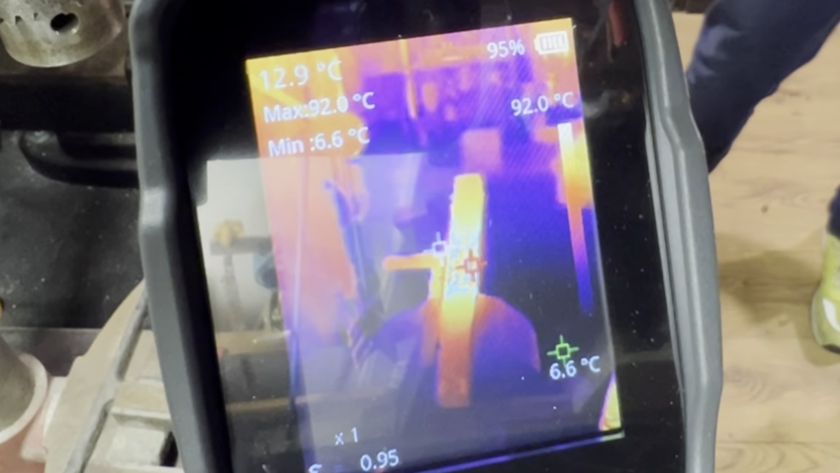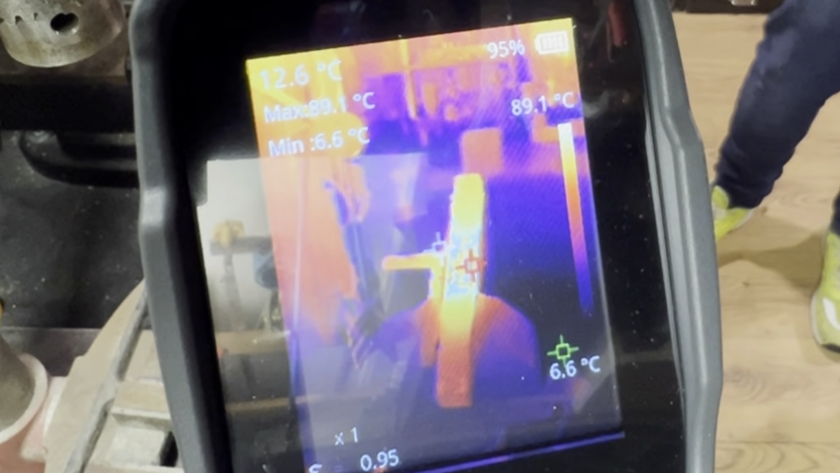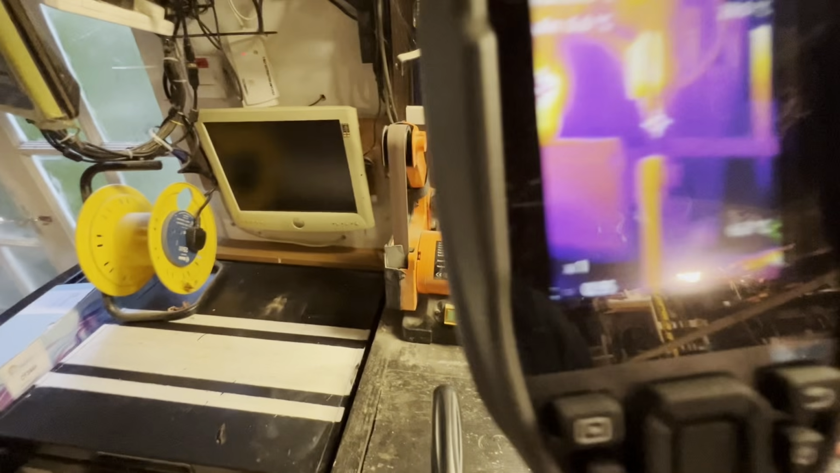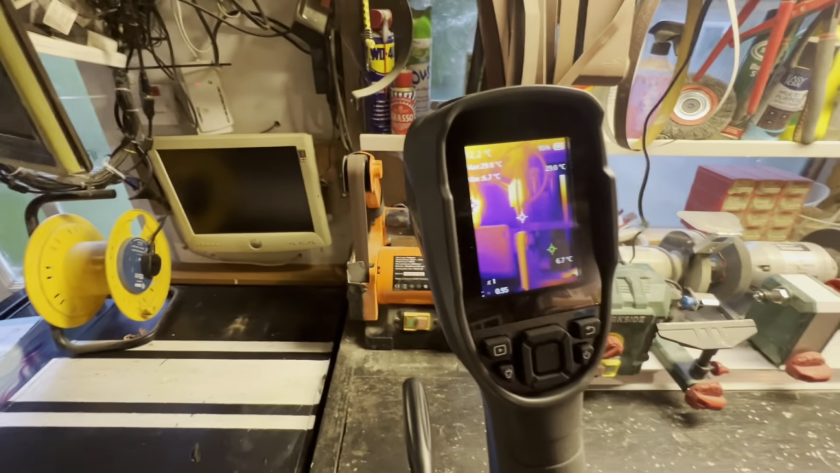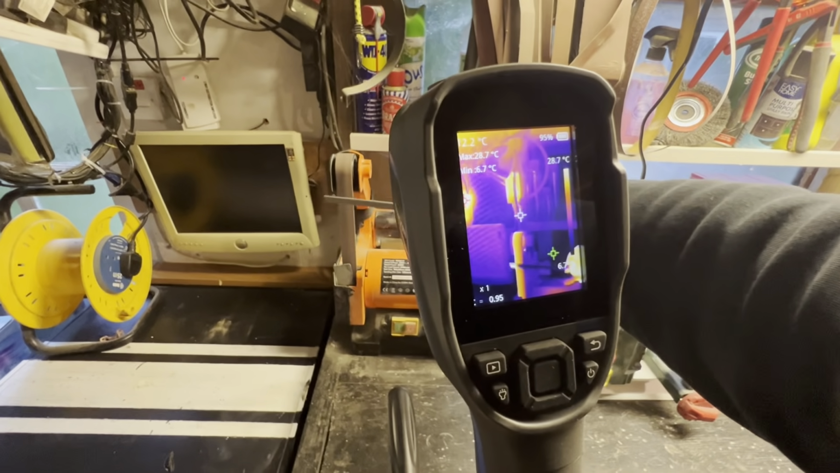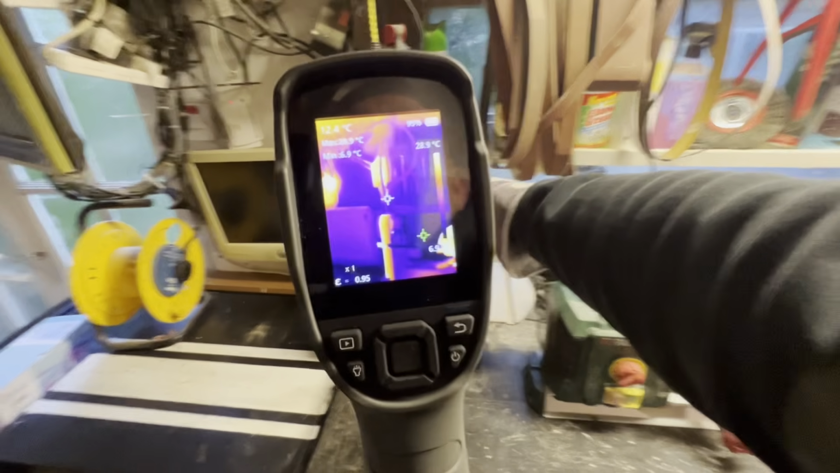There's loads more things we can do with these, of course. Like, for when I'm doing my pizzas in my pizza oven, seeing if it gets up to temperature. We can check if someone's in the back garden, if I can hear someone rustling around in the back garden. I'll be able to detect their body heat at night time. There's things like, I don't know, campfires. If the campfire hasn't been put out properly, we can have a look at embers that are still burning.